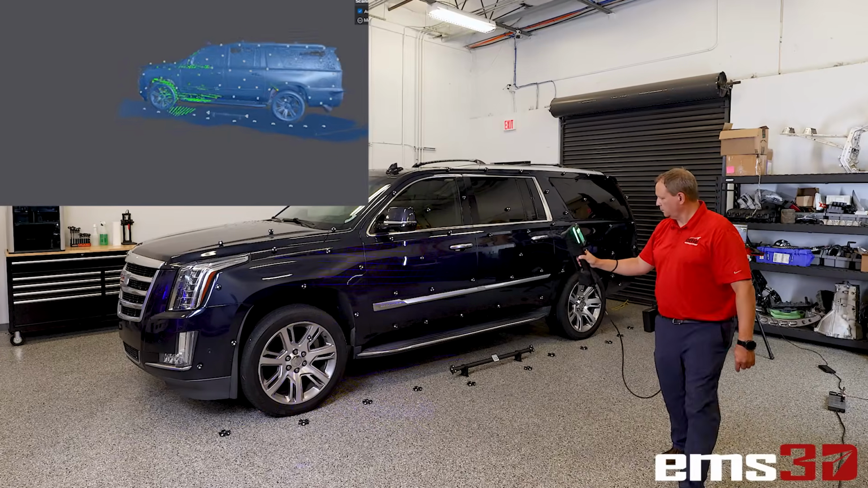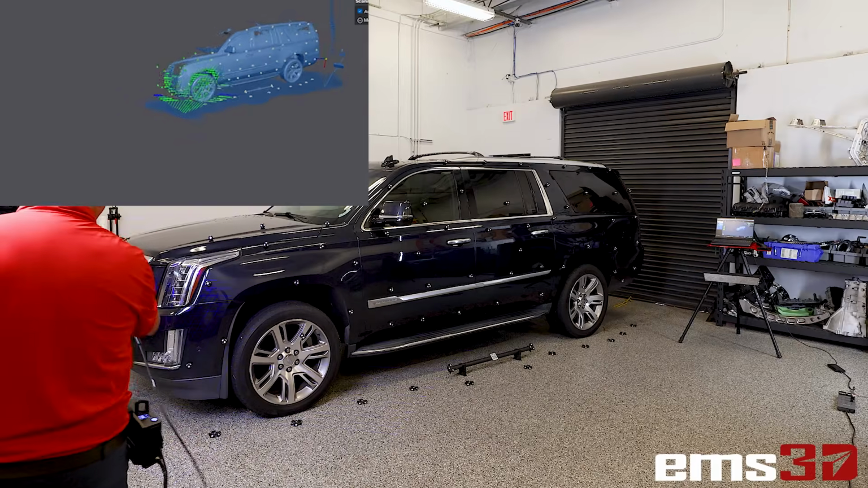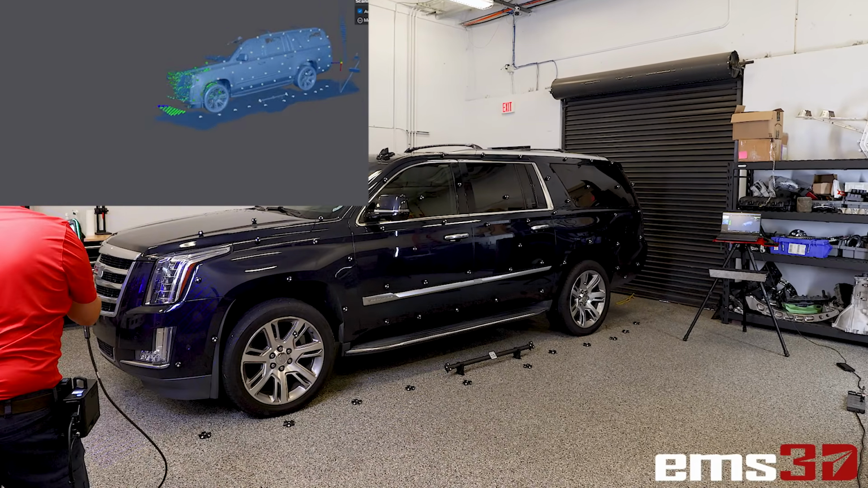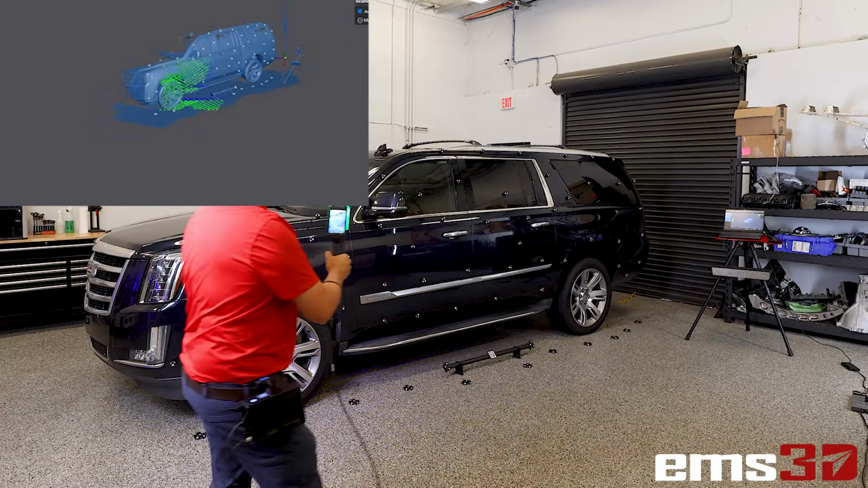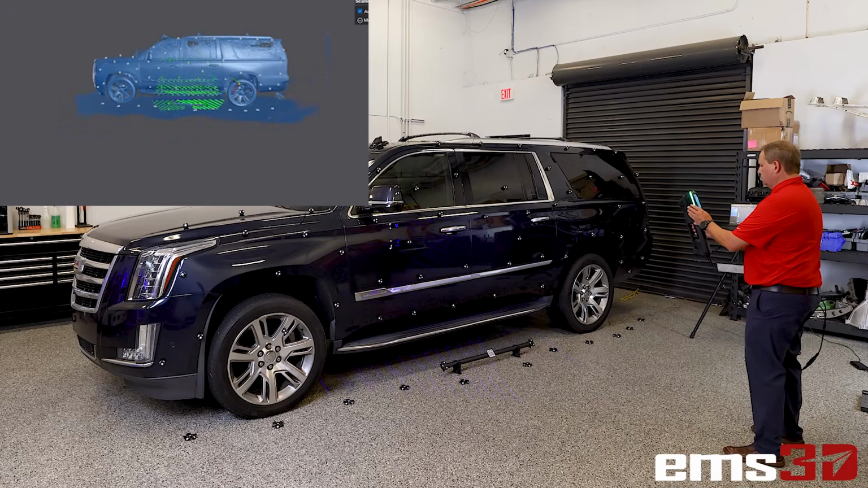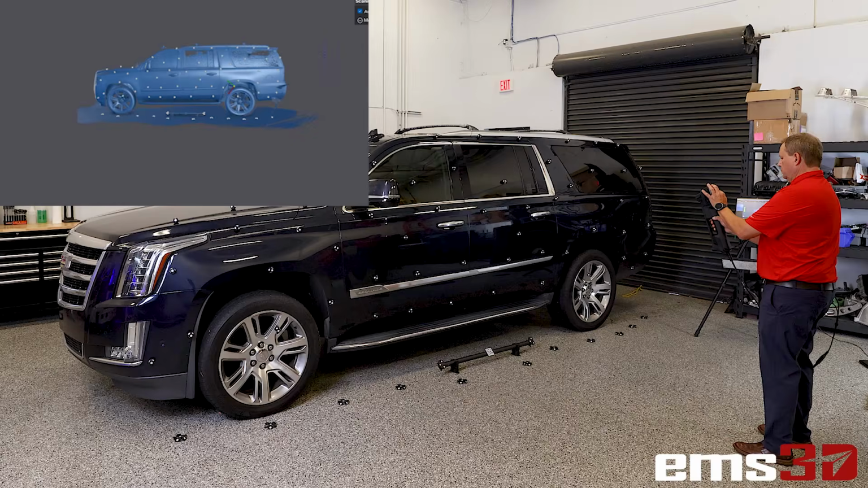And again, we're just going back over and just making sure we got all the data, high and low, because again, it is line of sight, but just working across it. But again, look at how quickly we're able to scan this vehicle. And in this case, we're doing it in the wide mode. And of course, we can stop and look at our data, zoom in, zoom out, make sure everything looks good.